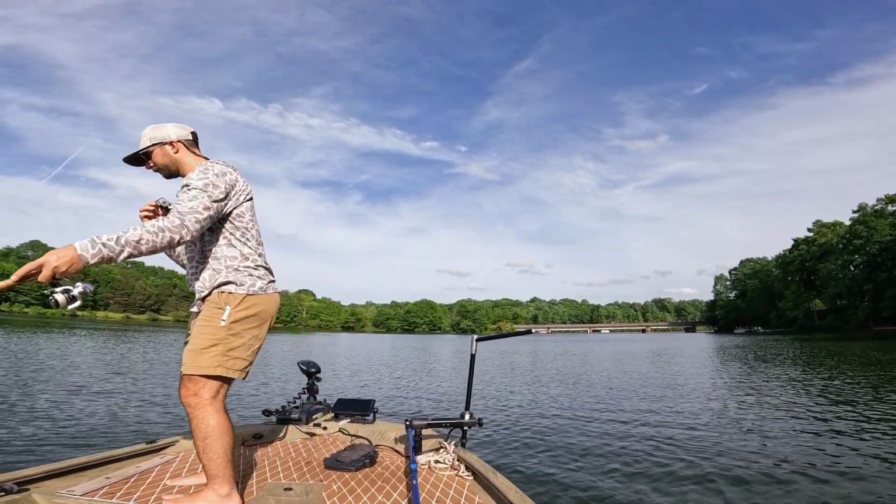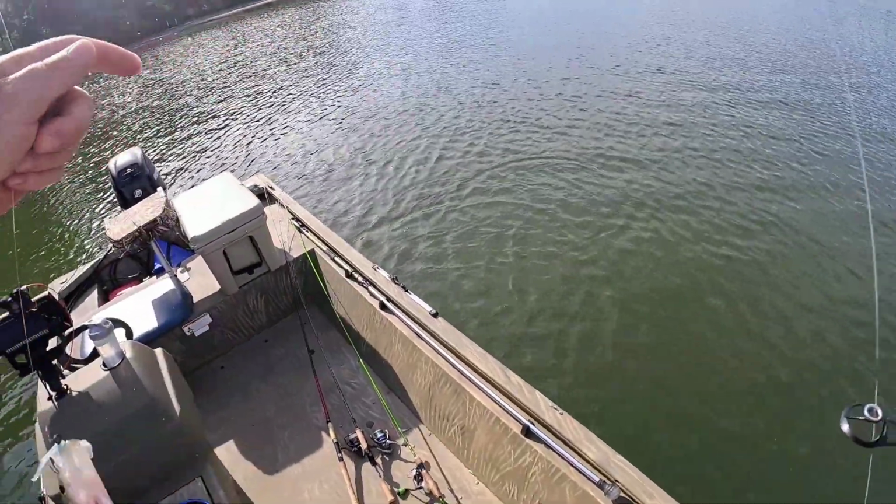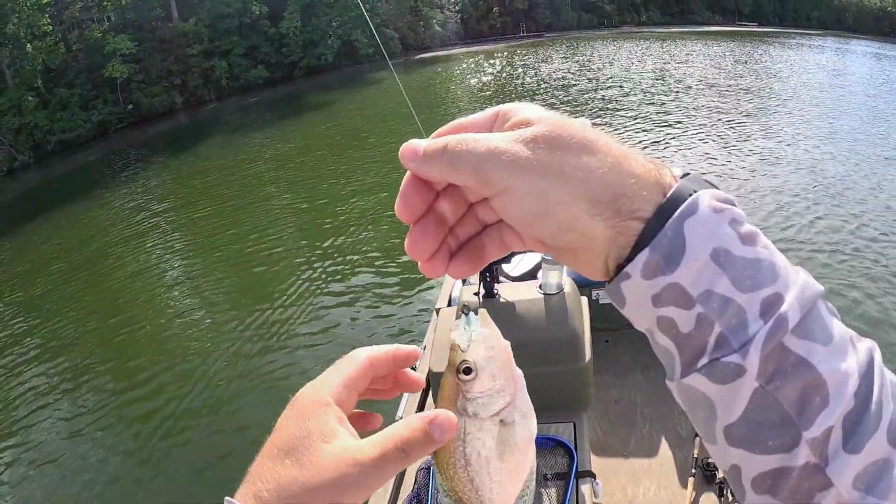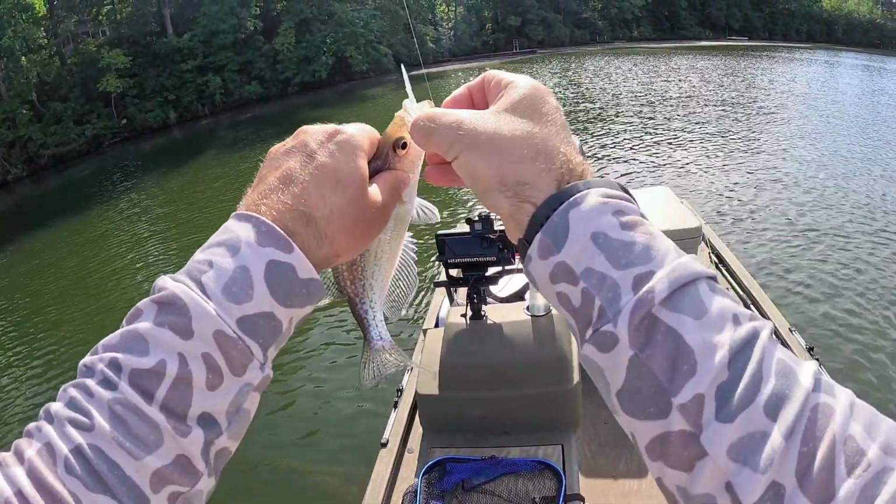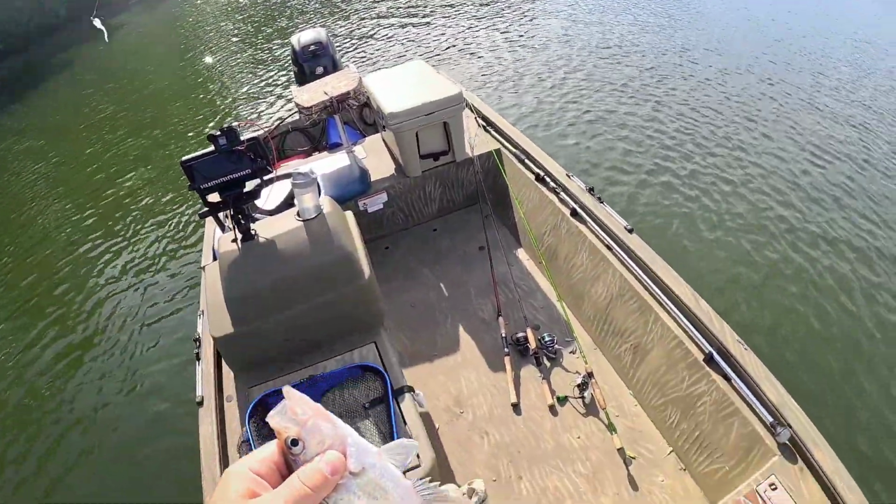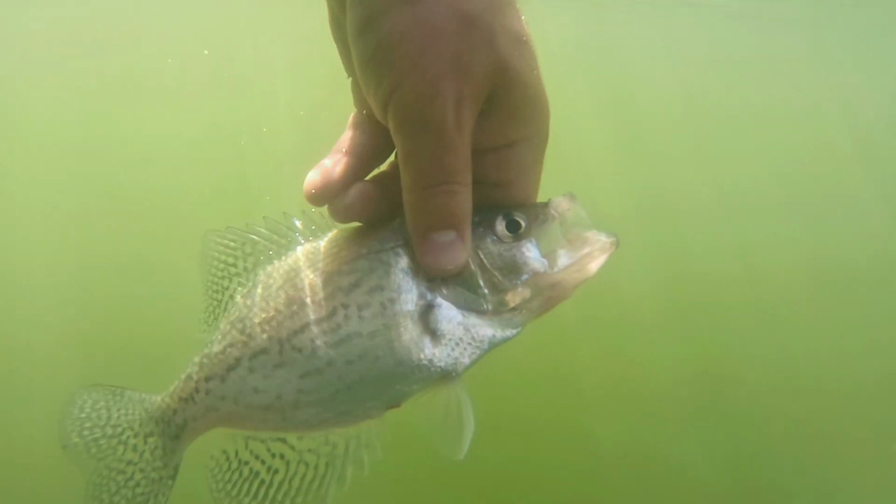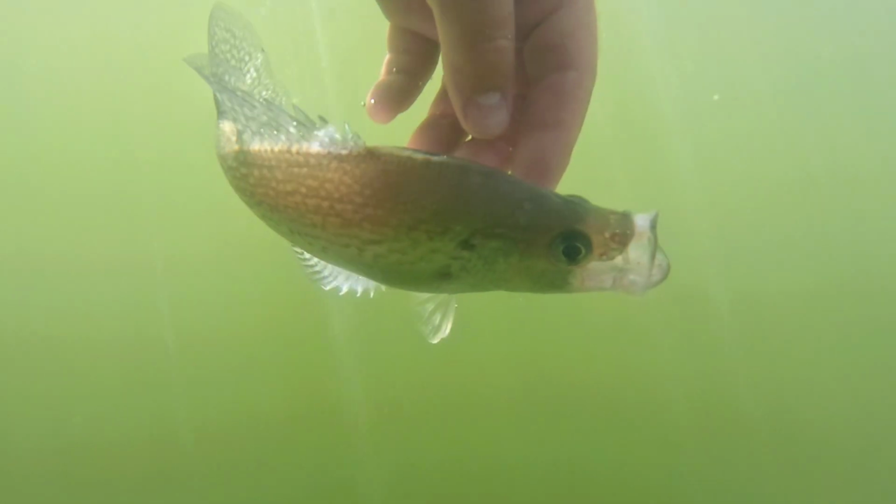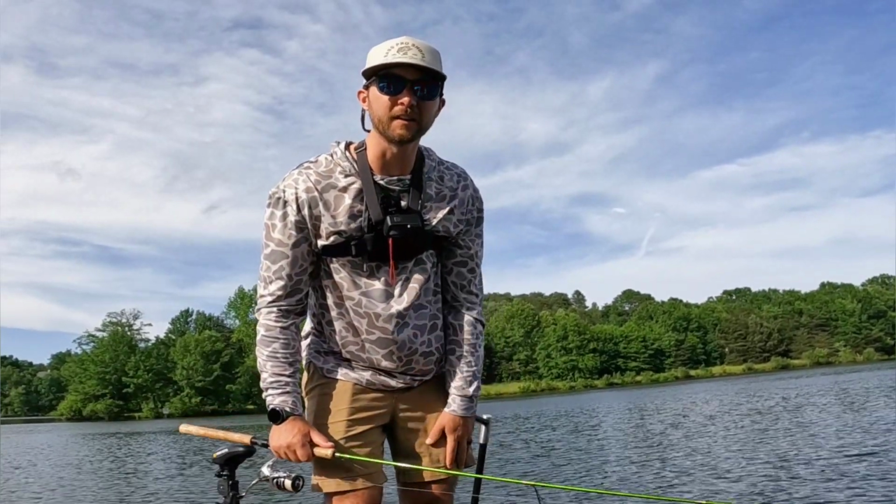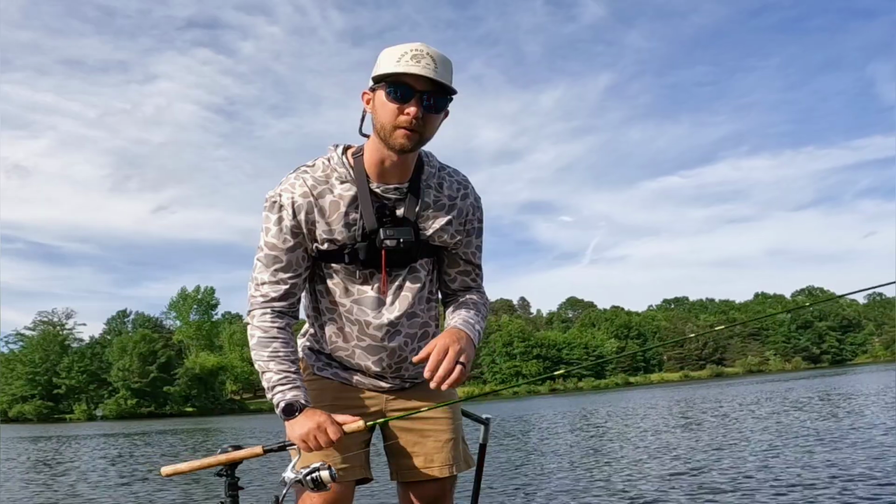Got him. That was cool. Got one. Little guy. Right under the boat. All right, so that area was decent. Caught a couple smaller fish, but now we're gonna go try to find some bigger fish.